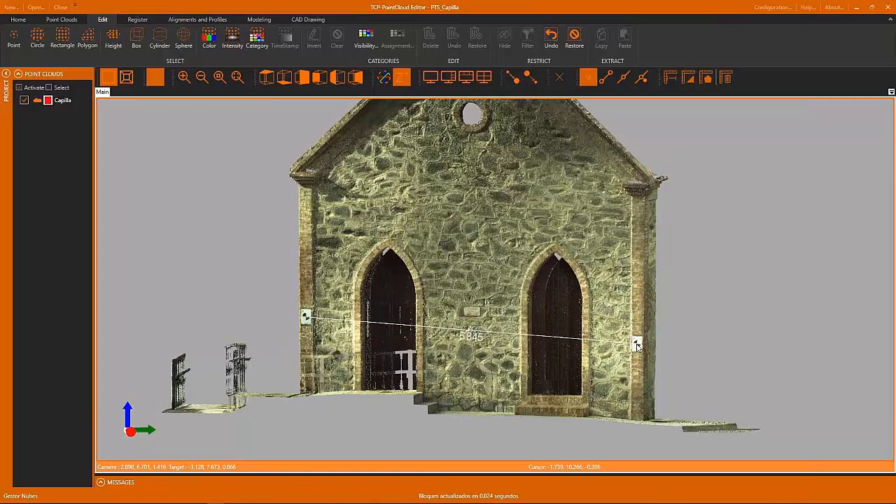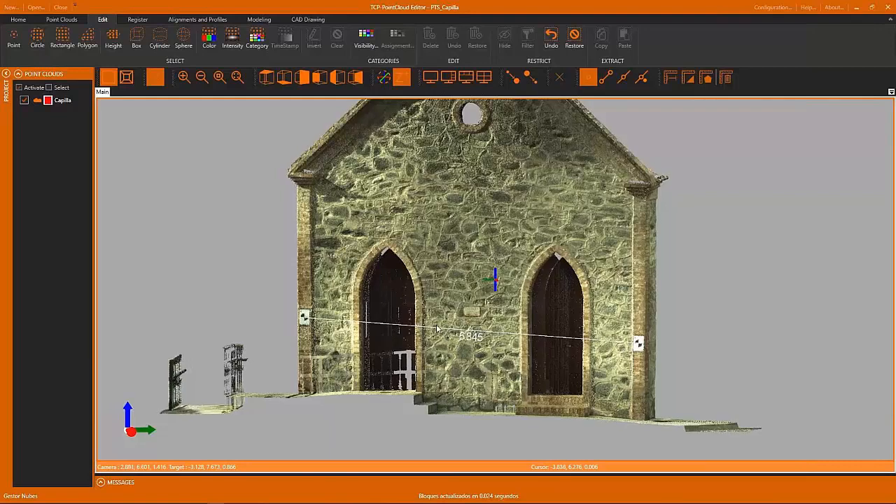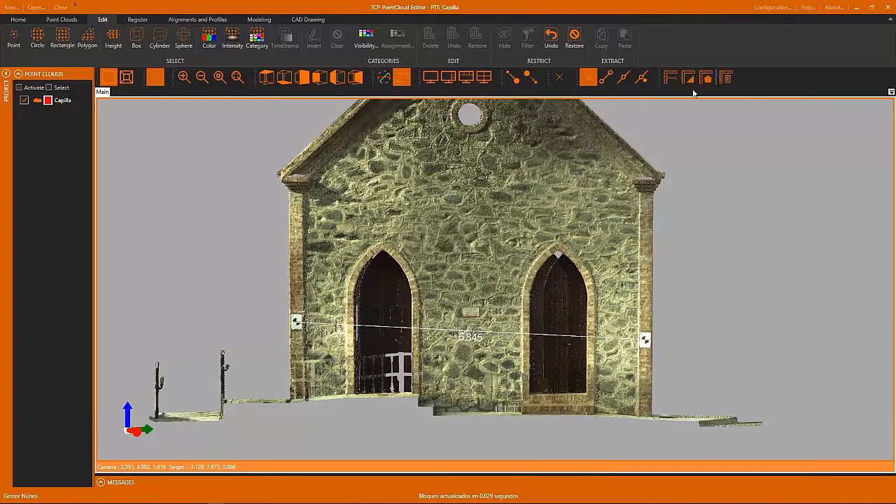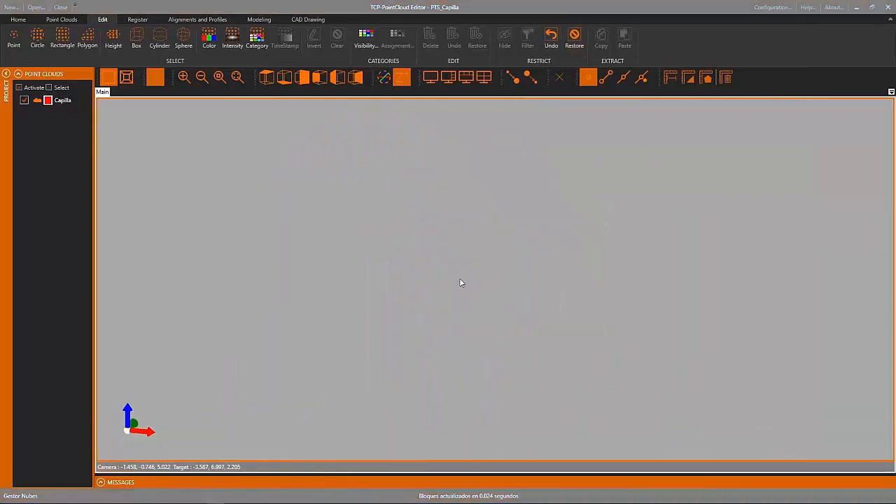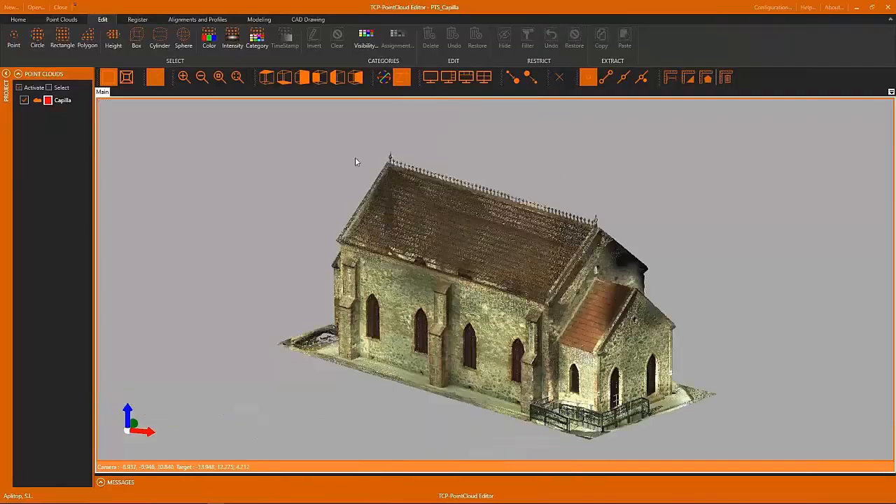and we get a line joining both points with the distance between these two points. We also have a tool for measuring the distance in two dimensions and also the Z difference. As we can see, we have a triangle with the X and Y distance and also the Z difference. We can remove these measurements. And now we are going to restore the full point cloud.